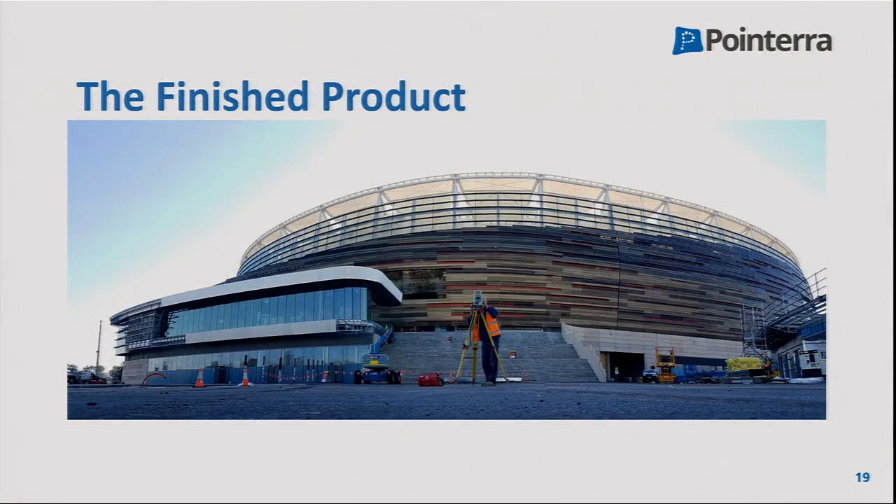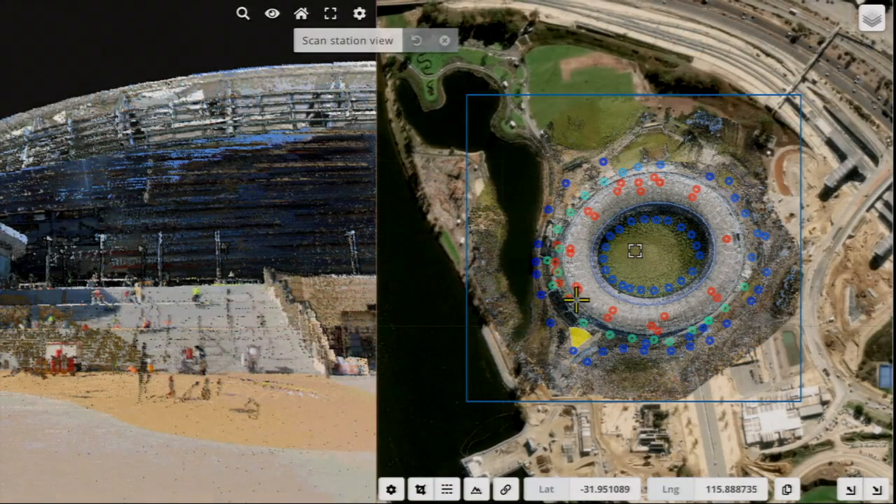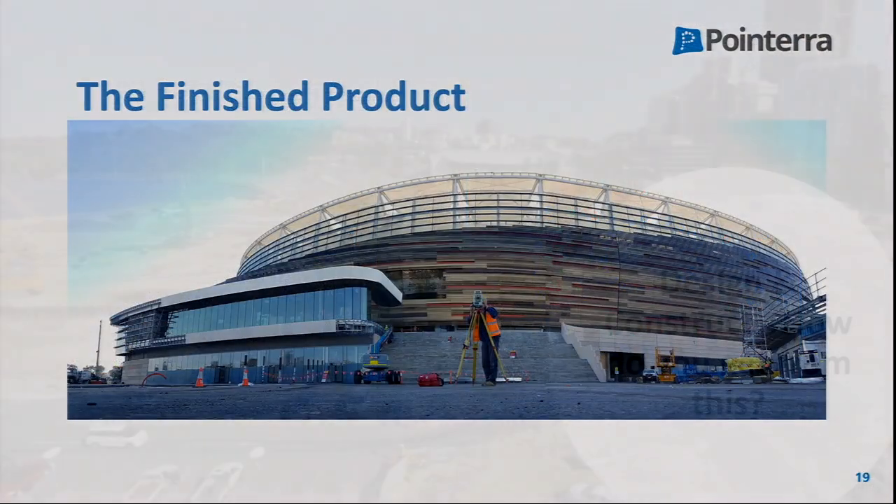The end result is this fantastic stadium you see here, and that customer of ours with that little laser scanner on that tripod captured all those scans you can see in the blue, red, green dots on the side of that page. So that's one example of Pointera in use.